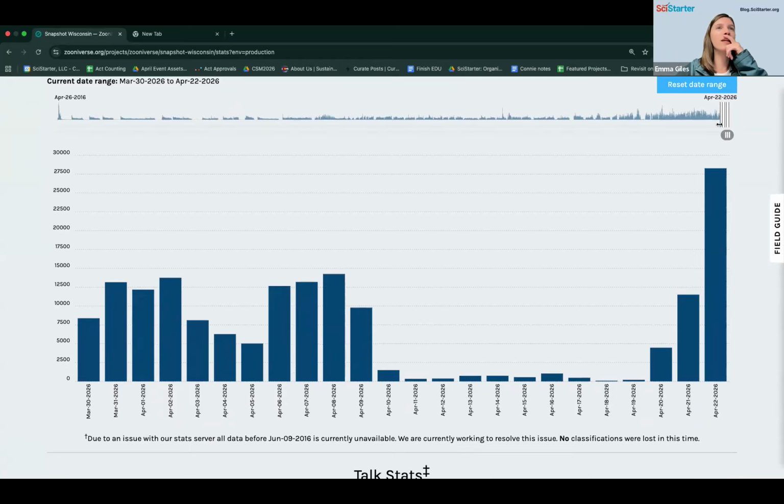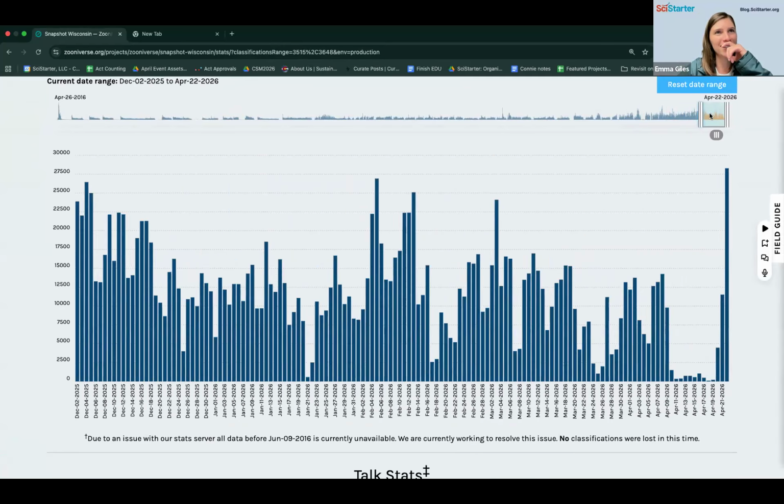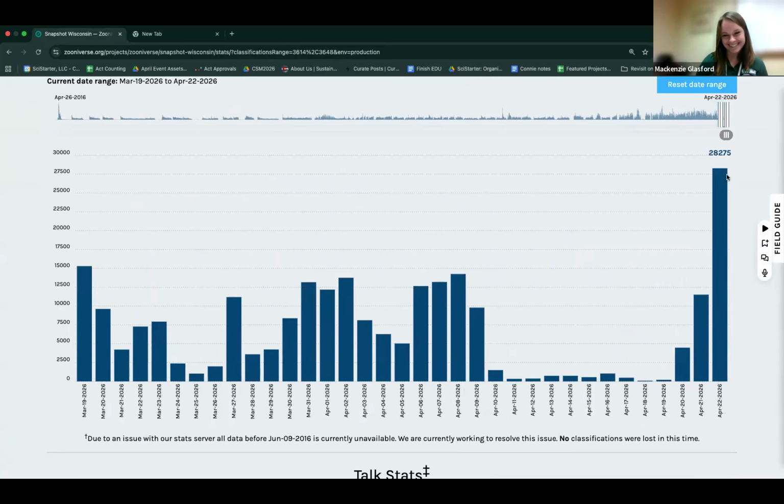Wow. Okay, I hope we beat whatever your top was before. Oh, okay, we got to beat this, whatever. Oh no. All right, that was a really good day, apparently. All right, never mind, I will lower my expectations. I think it's still possible, but wow, 28,000 classifications. Just bowing down to the volunteers here.